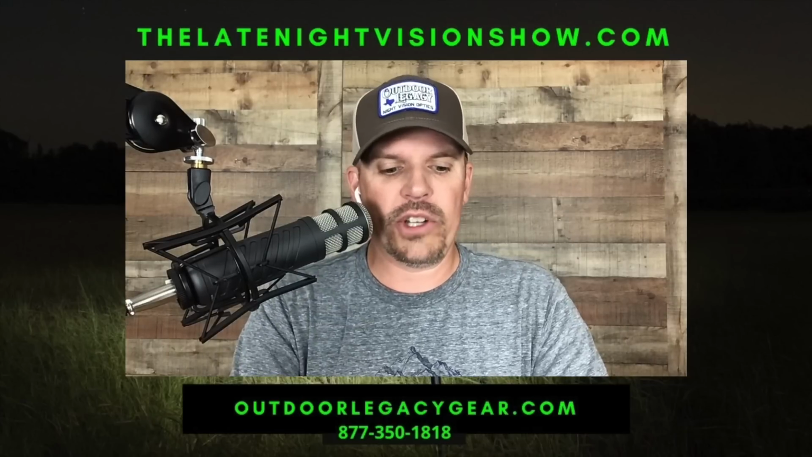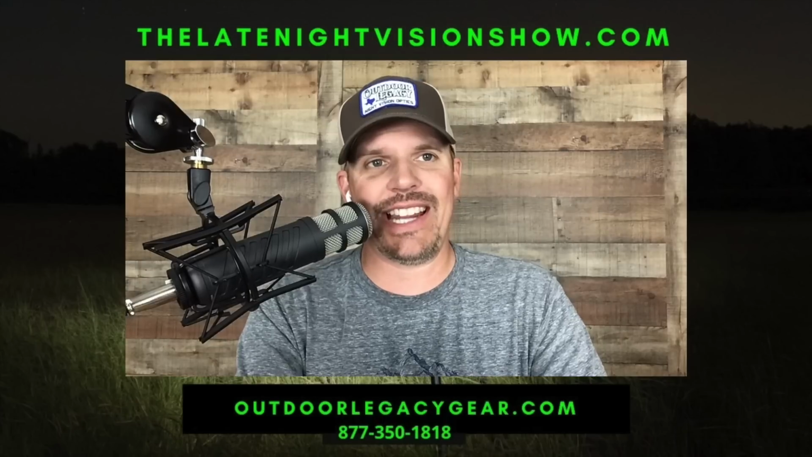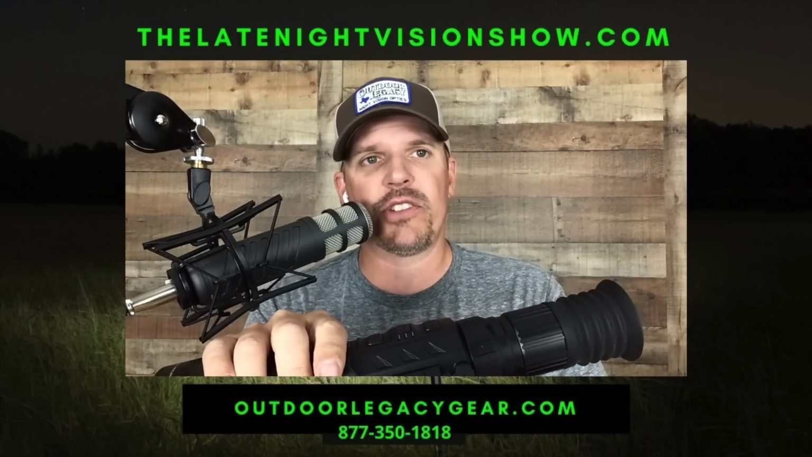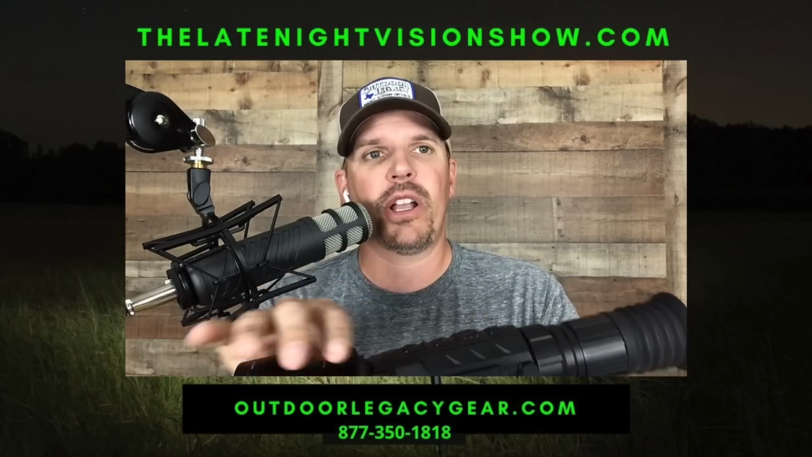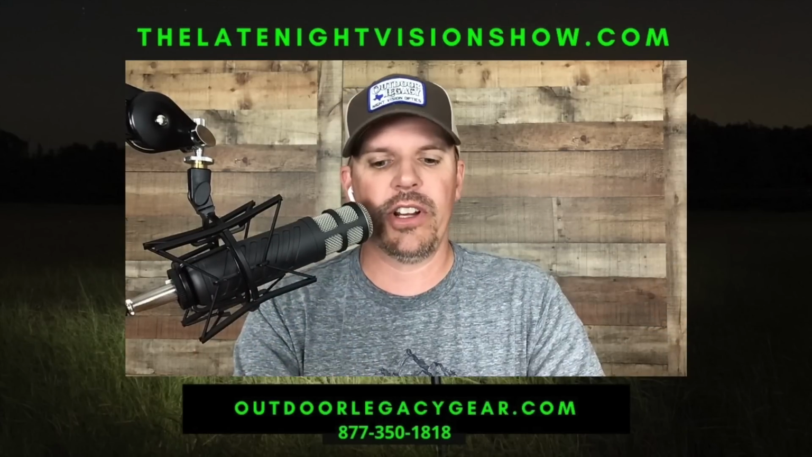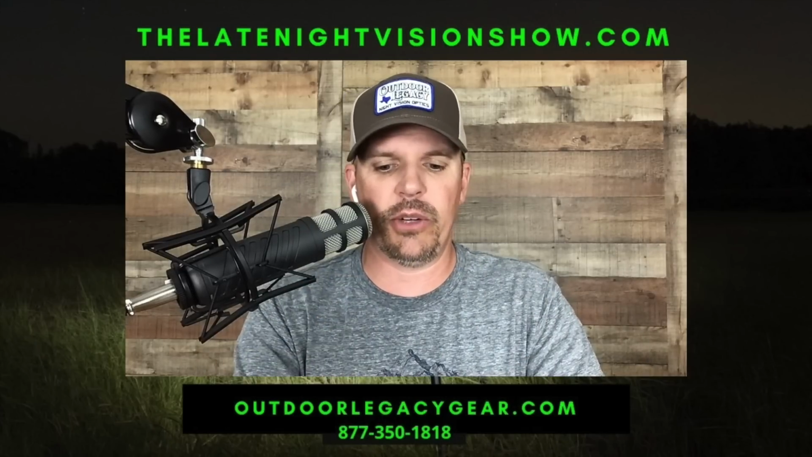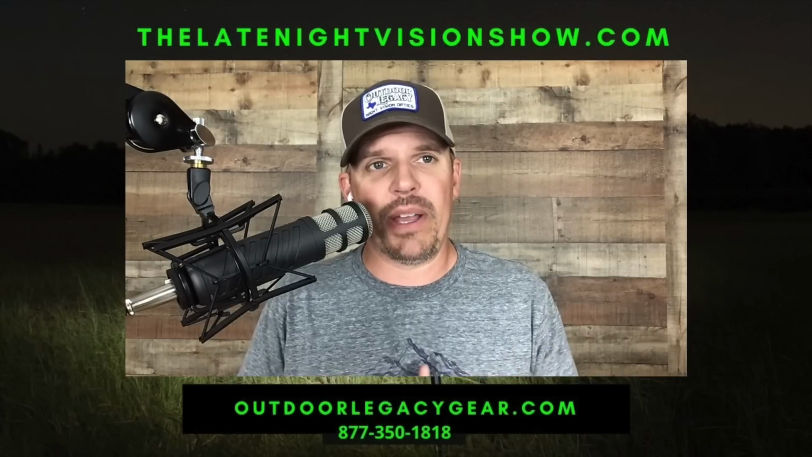Okay, so what you cannot do is put any type of standard mount, again, the current American Defense mount that would fit on the Ricos. You can't put that on here because you can very possibly destroy the thermal sensor. So that's why it's got this mount. This is a very, very nice mount. It does return to zero. Again, they're making some changes to it. That is your basic walk around.